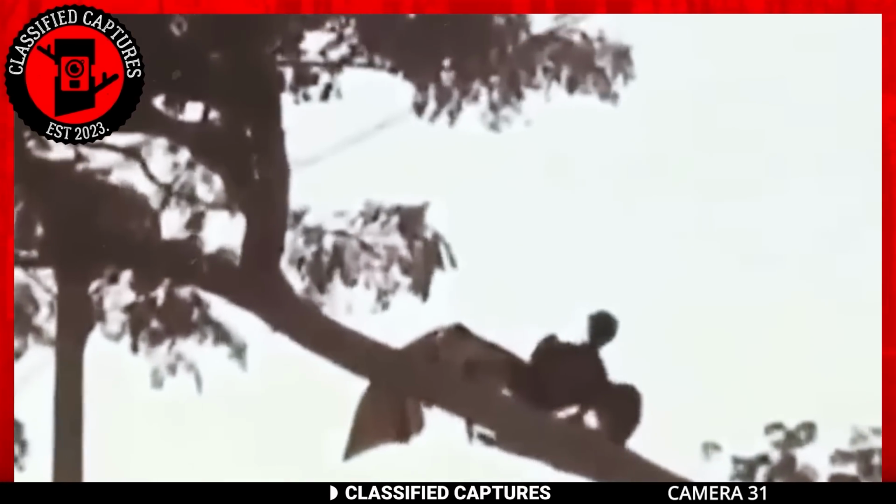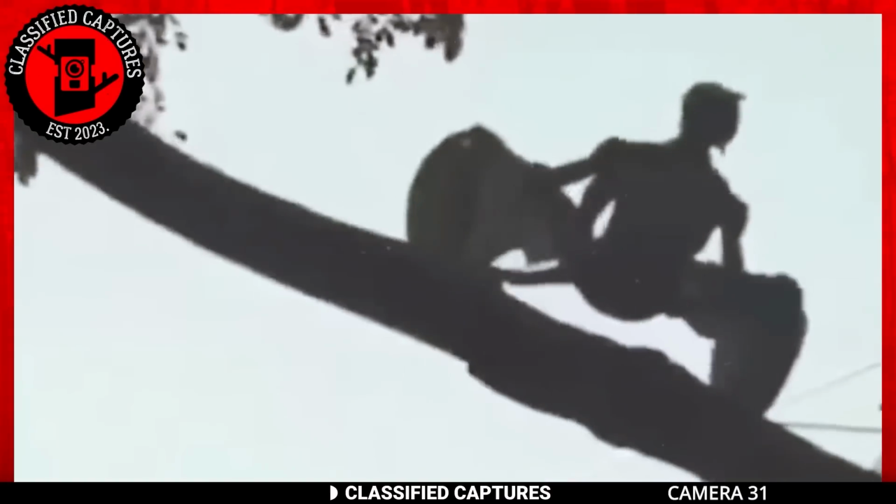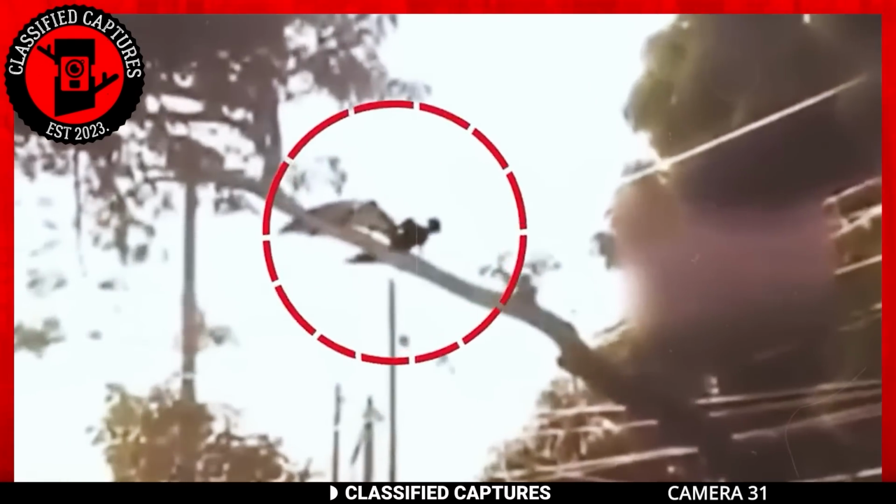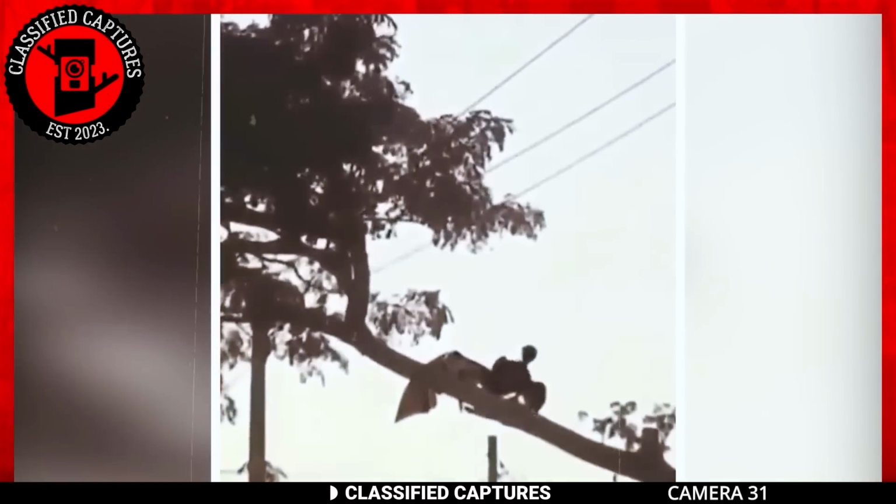As the creature moves about, you can see its legs like that of a spider or a person. It's hard to tell from the camera quality. The paranormal enthusiasts want to believe this is real, yet it blatantly looks fake. It looks like a bad case of CGI to me, but what do you guys think?